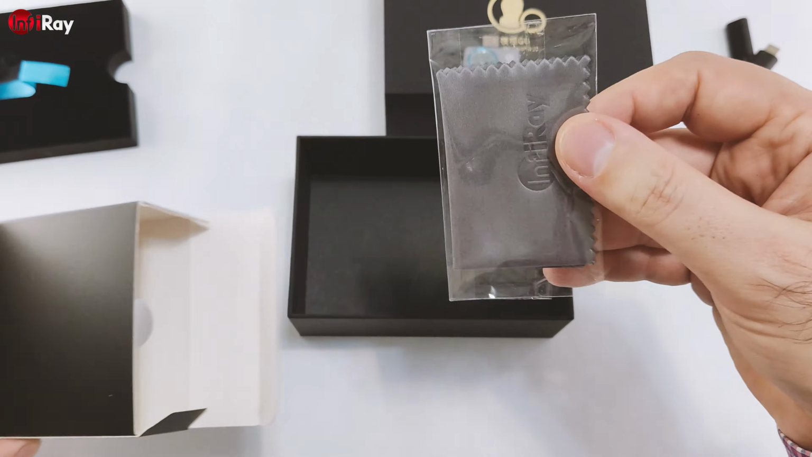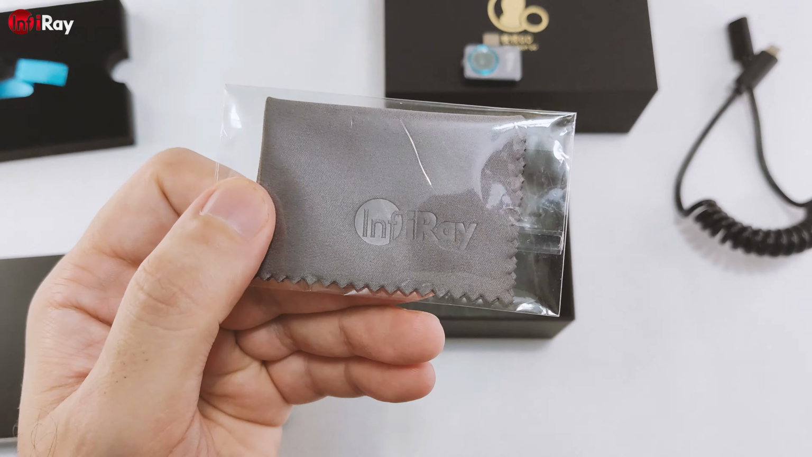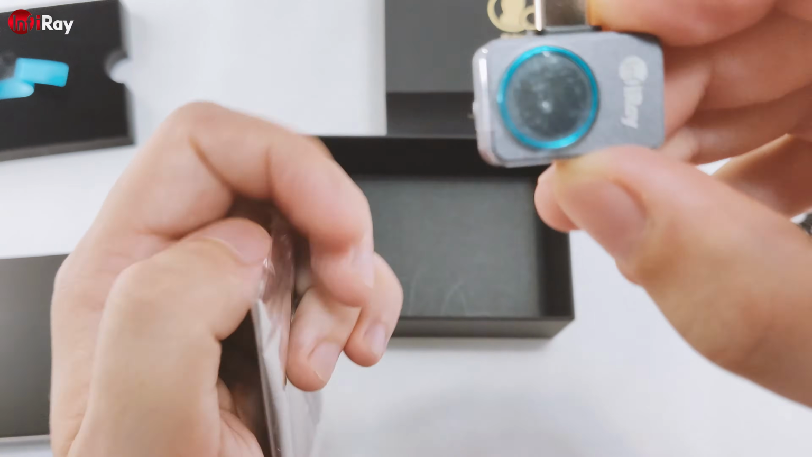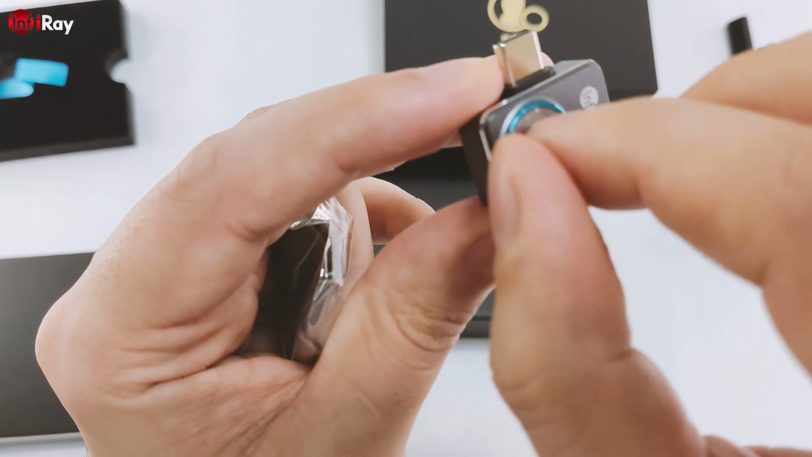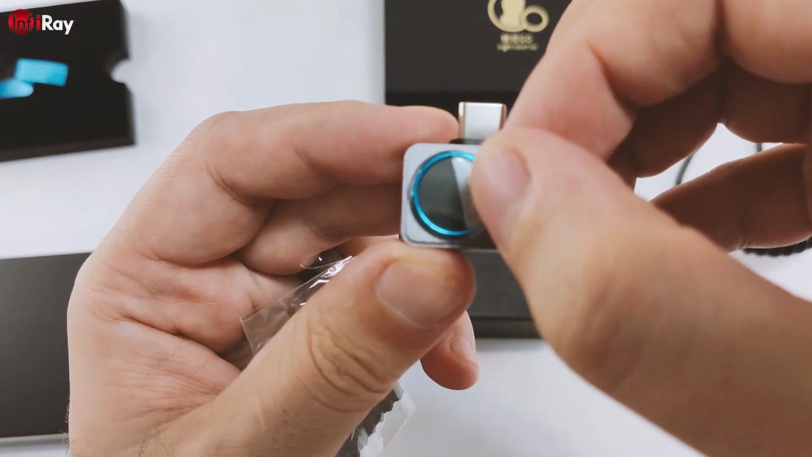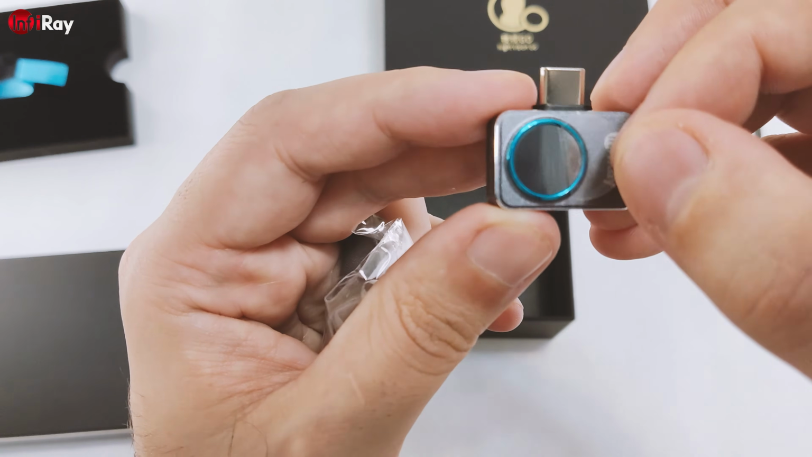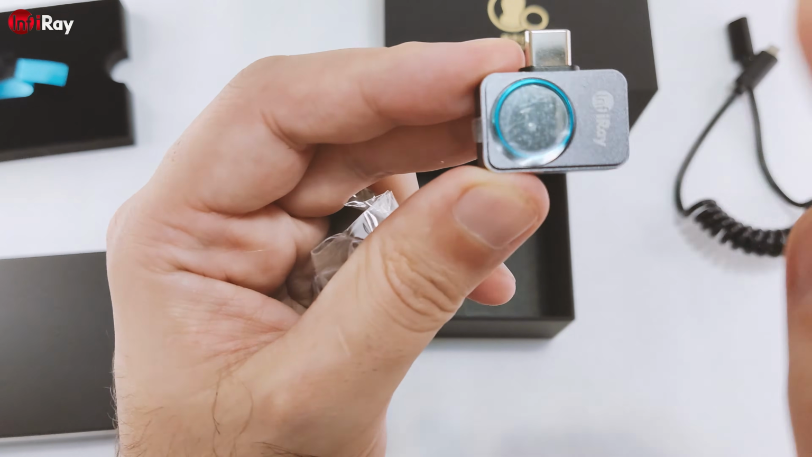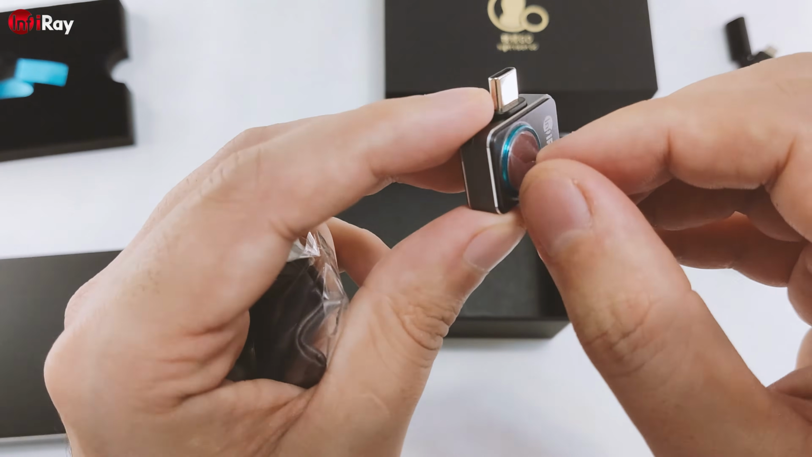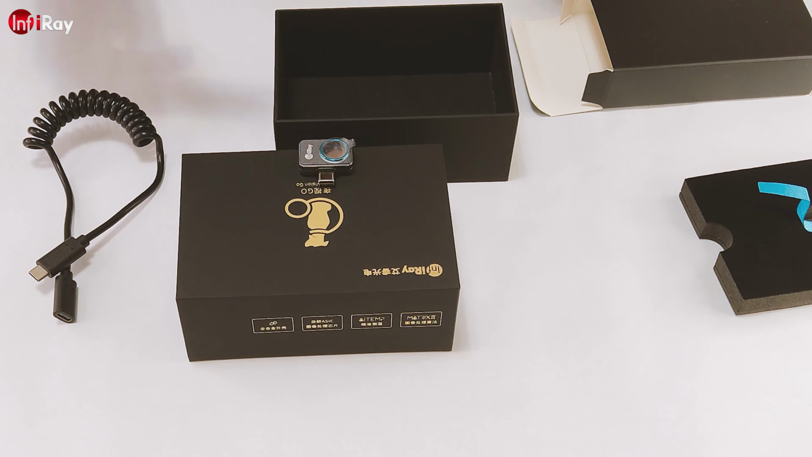Further inside the box we will find a cleaning cloth with a nice InfiRay logo on it, which is going to be useful because the lens cover is a shiny surface, transparent for infrared but not transparent for visible light. When you remove the plastic, it will be very prone to fingerprints, so the cleaning cloth is included. You don't have to worry about that.